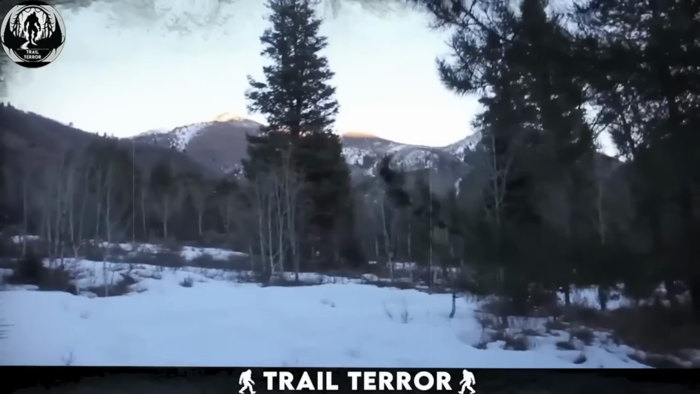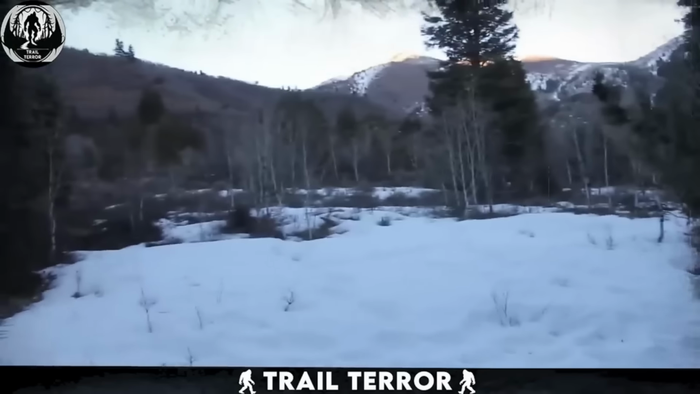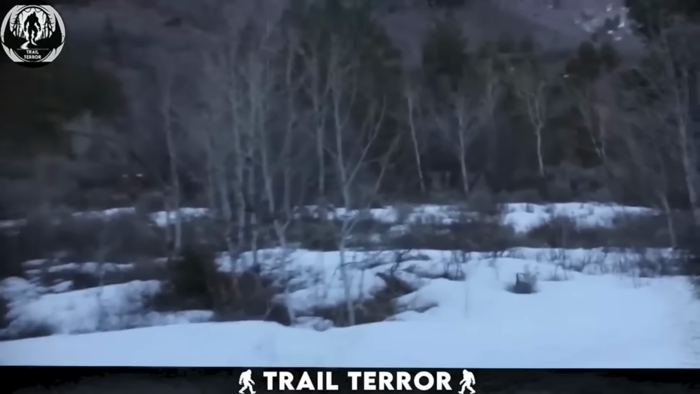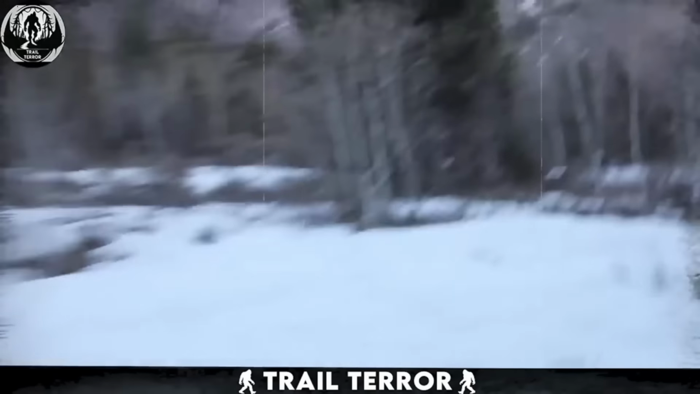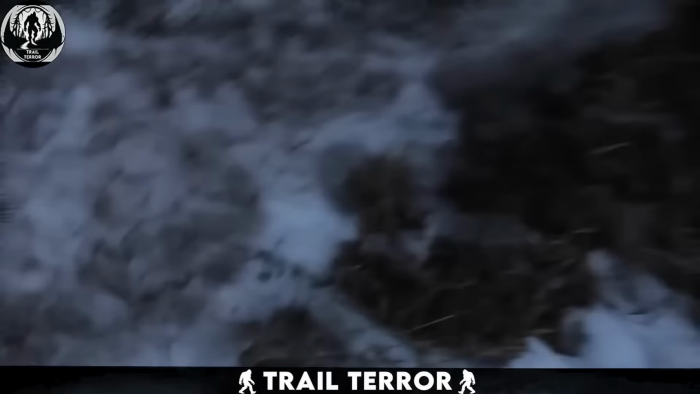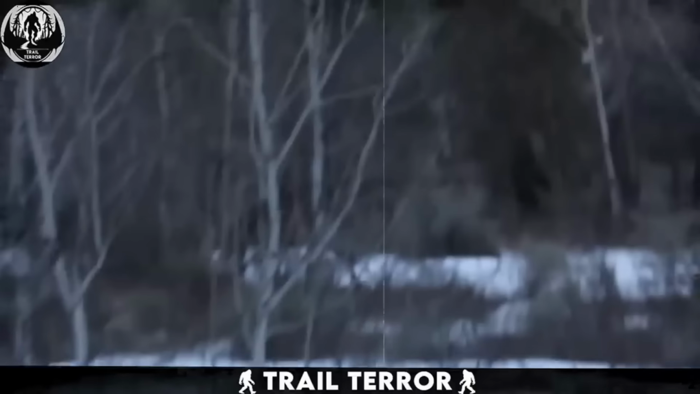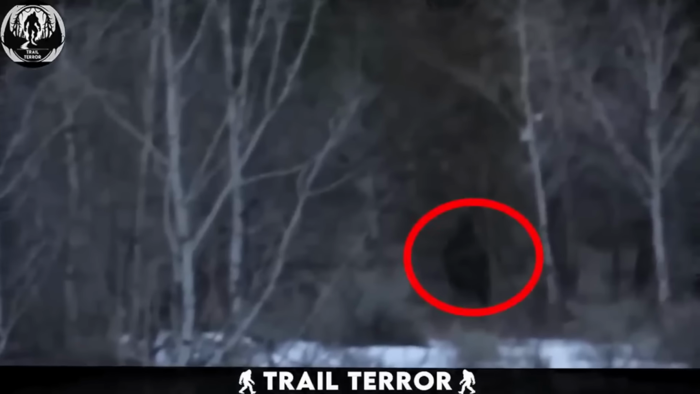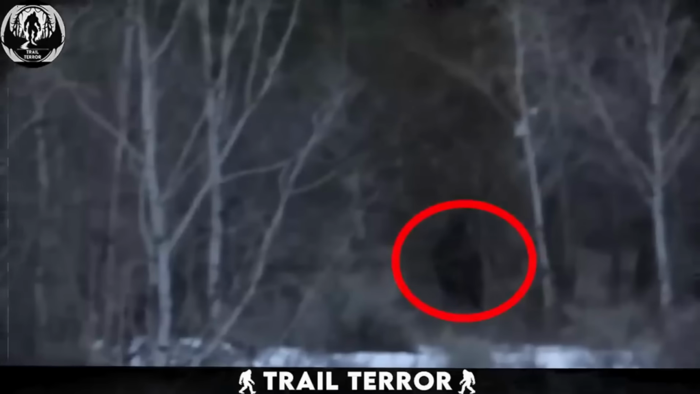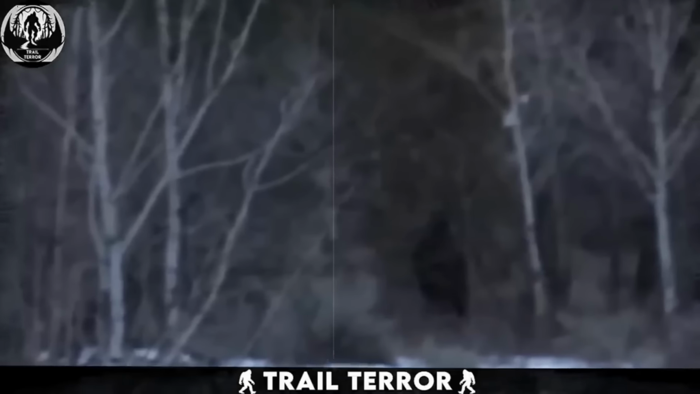This video begins very nicely, presenting a beautiful snowy landscape with some mountains rising in the back of the image. However, this tranquil moment takes an unexpected turn as something unusual captures the cameraman's attention. We can spot something between the trees. It appears large and furry, moving on two feet through the snow, its gait and form strikingly reminiscent of what many would identify as Bigfoot.